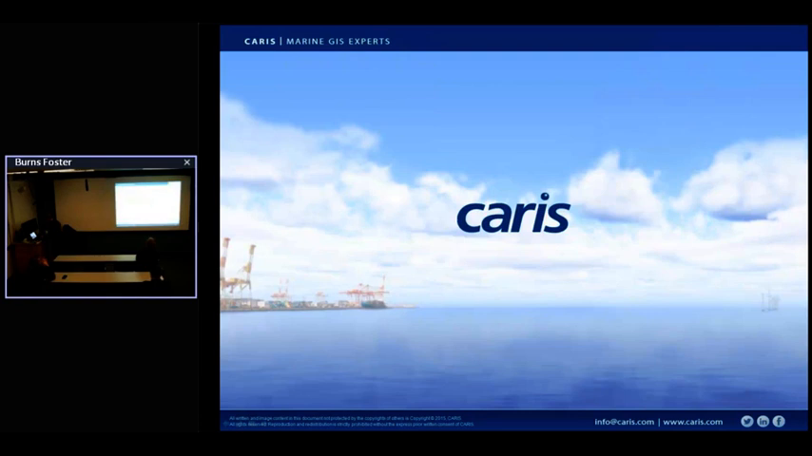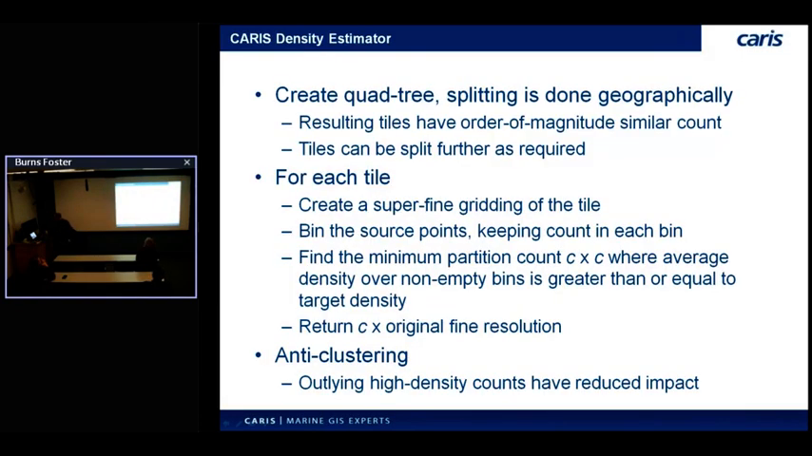If I go here. So again, this is our method, and Brian's method is very similar. I could talk about that as well. So I already talked about the quad tree being part of this. So we lay the quad tree down. We split it geographically initially, but it'll go down until all the tiles have roughly the same number of points in them. And then for each tile, we create a super fine grid, and we're talking like 0.00001.